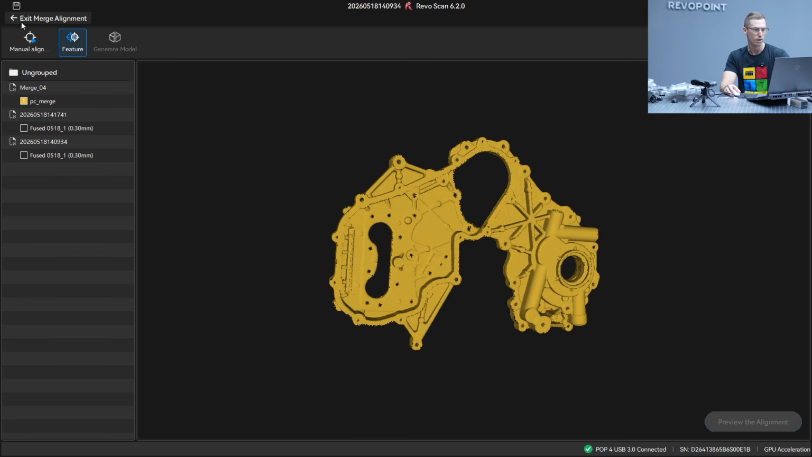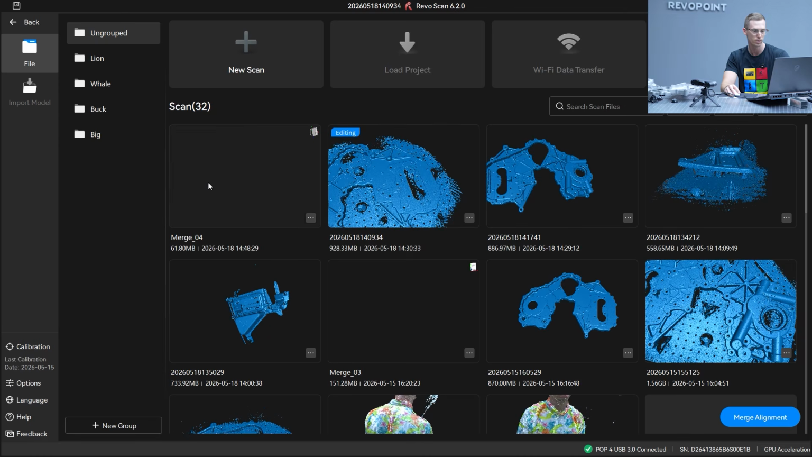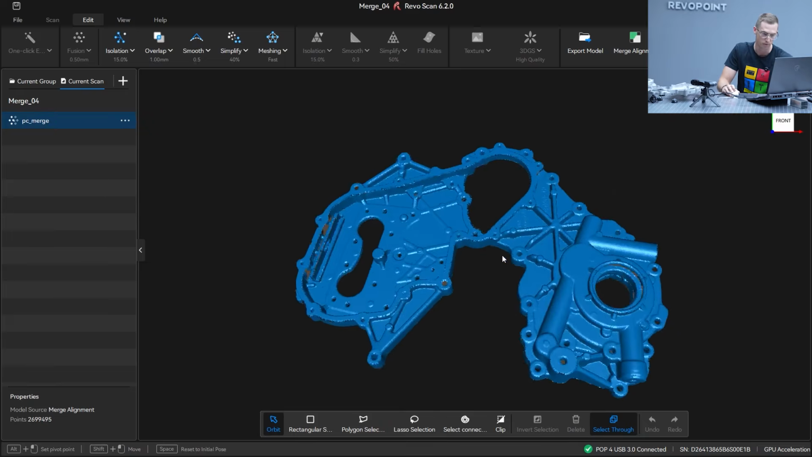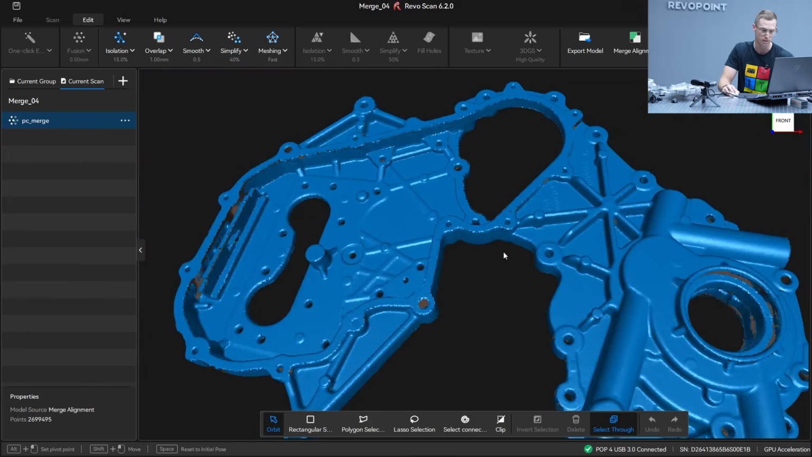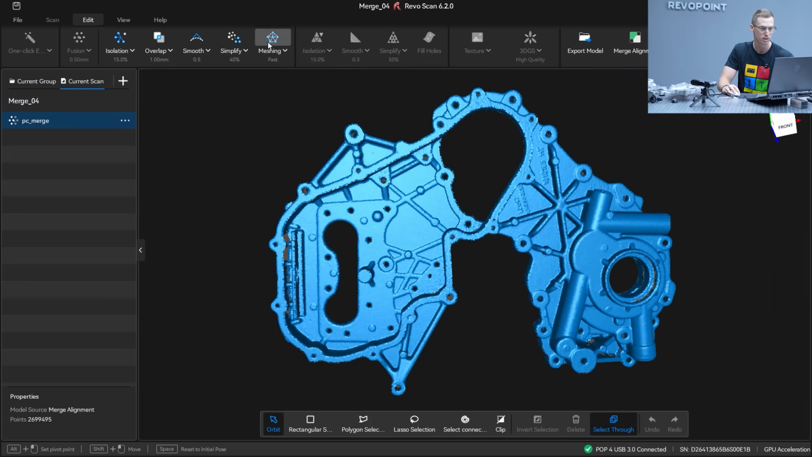Excellent. Now just go back to, since it's already been generated, you see it's up right there. Exit merge alignment. We can go back to file, and I'll just select it, and we can proceed into editing. So it hasn't been meshed yet. Remember, we only fused the top and the bottom. So let's go ahead and mesh this.